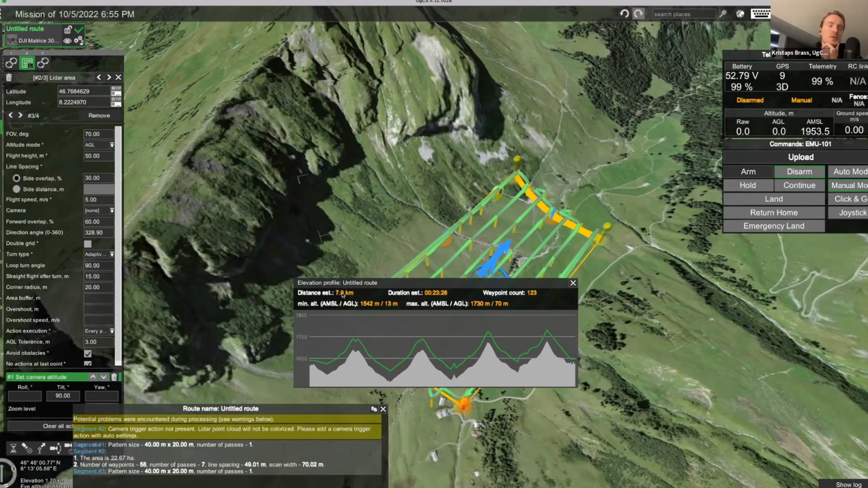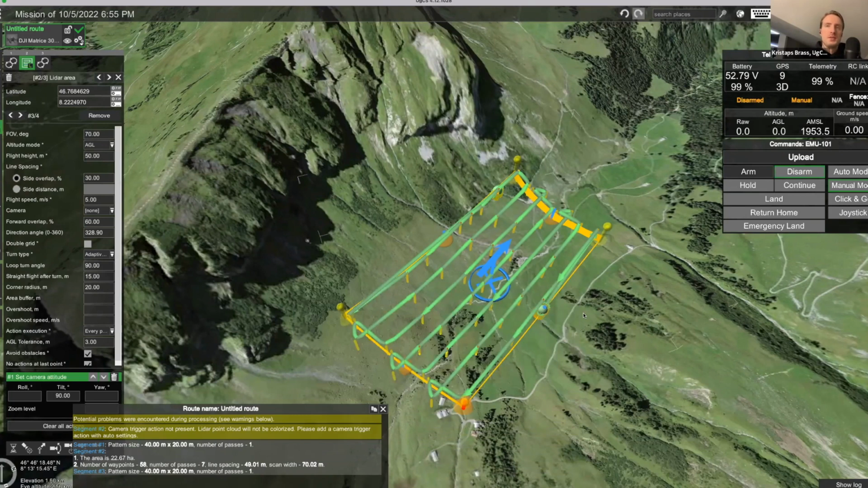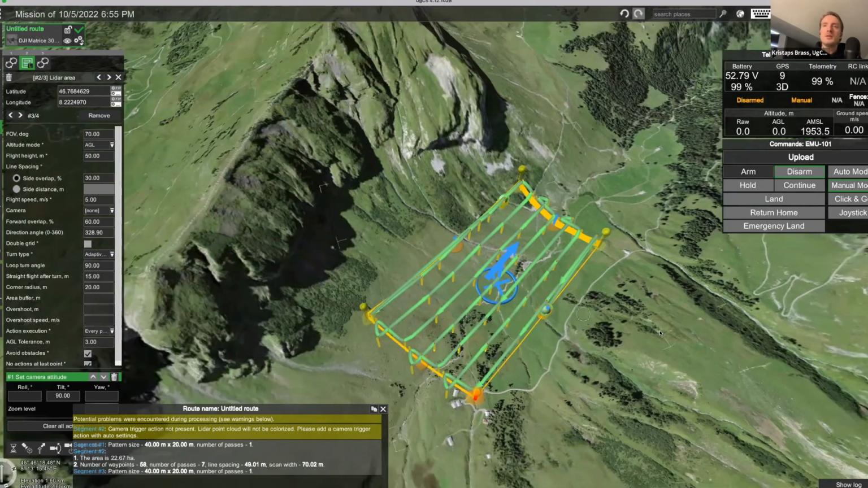You can see, firstly, the total distance the drone will cover, total estimated duration. So, for example, you can see that for this flight, the drone will take about 23 minutes to fly through it. You can see the total amount of waypoints, as well as the minimum and maximum AMSL and AGL altitudes. So these are kind of the basics of how you plan an area scan route in UgCS.